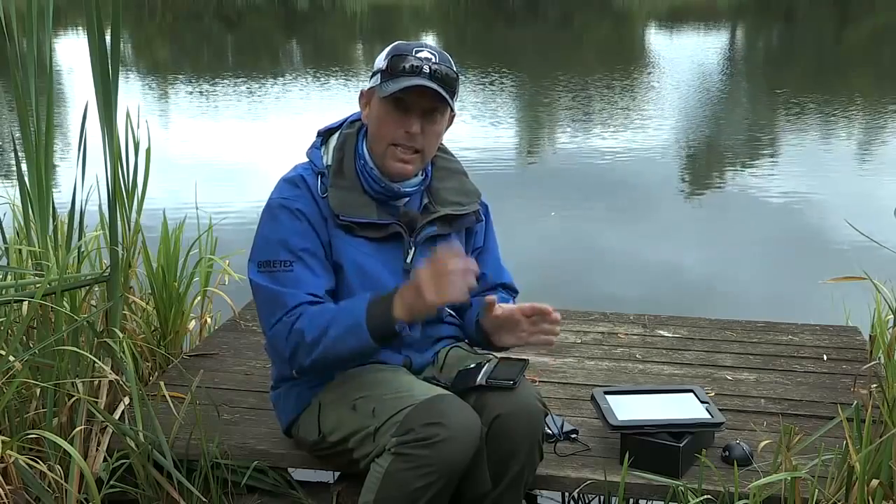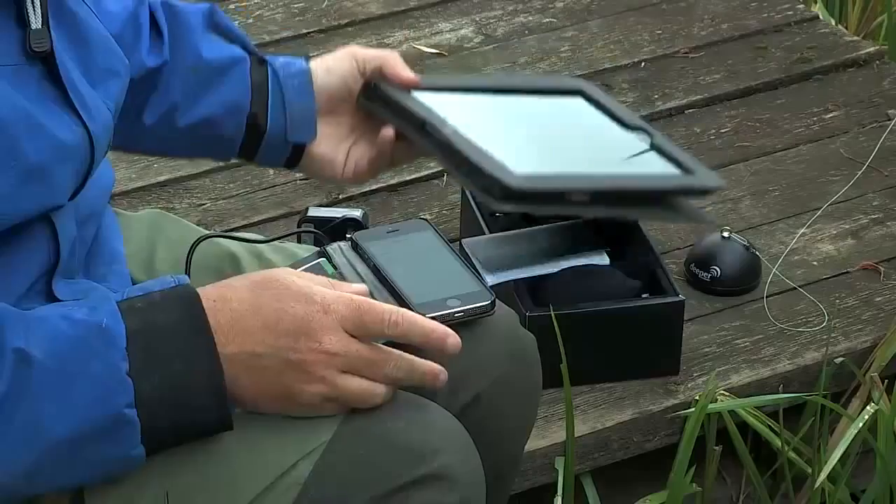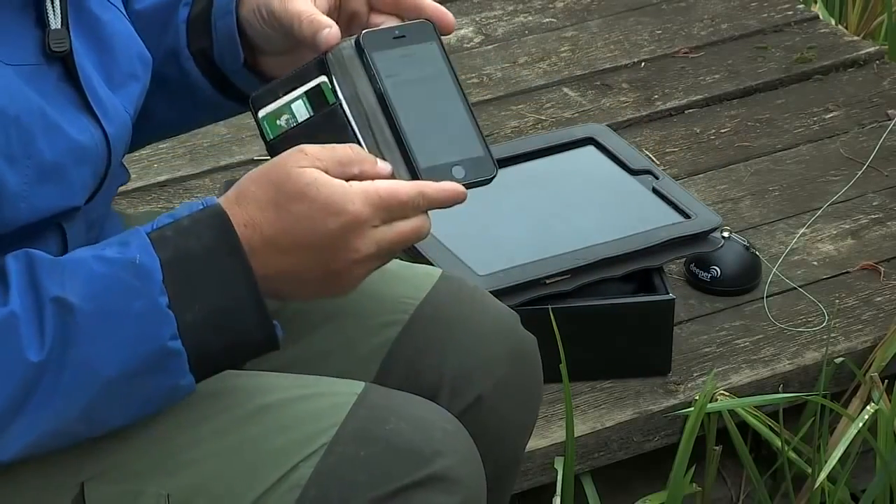So I've explained a little bit about how the Deeper works out where the fish are, what the depths are. Now here's the technical part. You need to connect it to your smartphone or a tablet. You can use a tablet if you want a bigger screen, or any smartphone. What I'm using here is an iPhone.